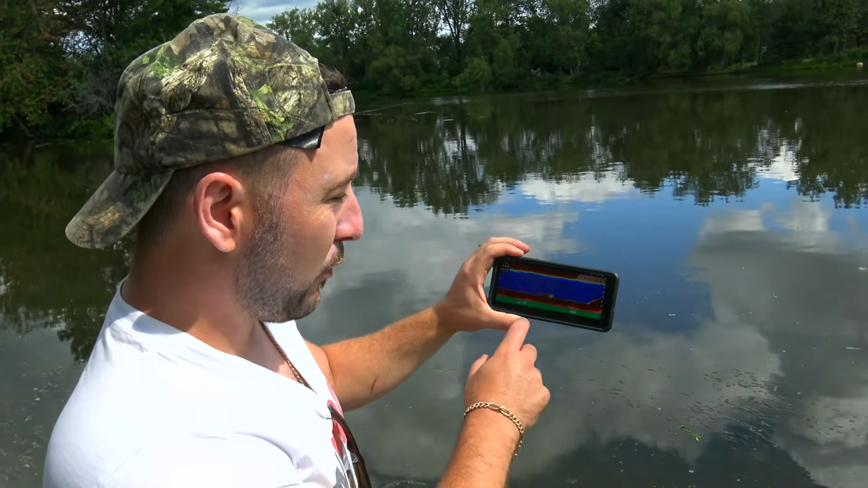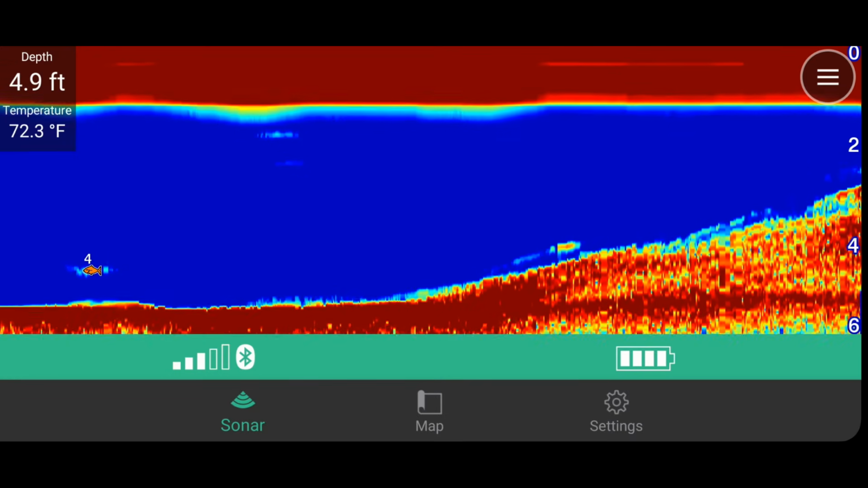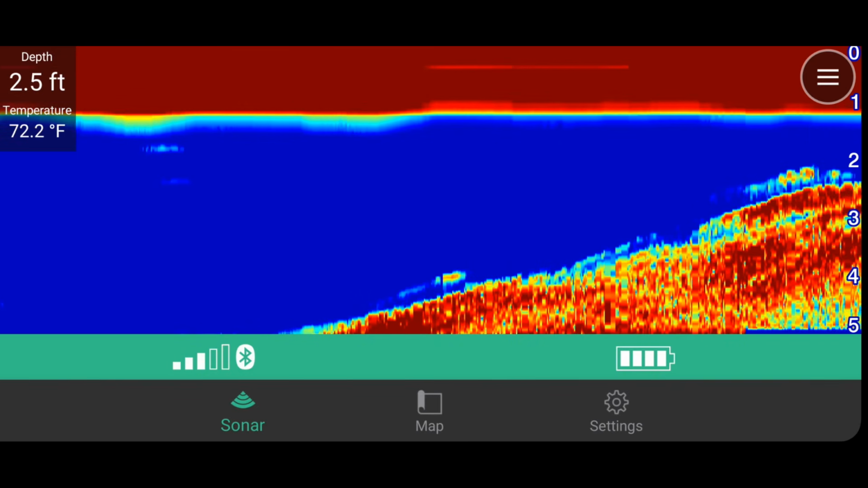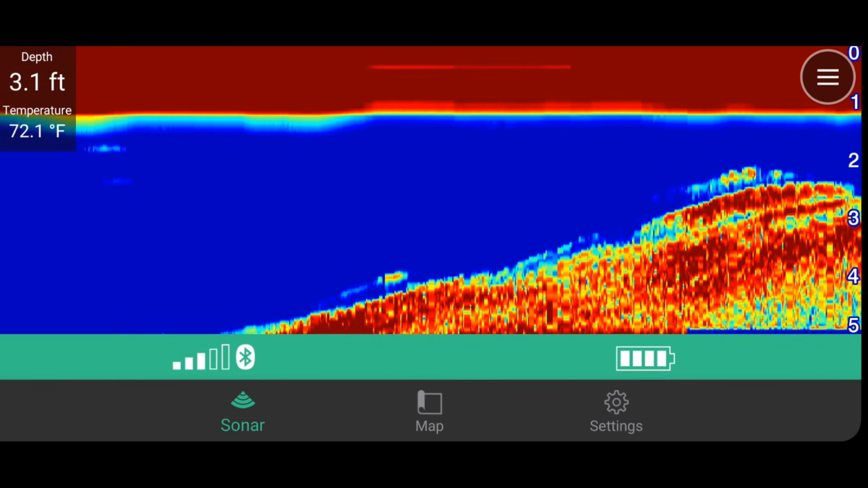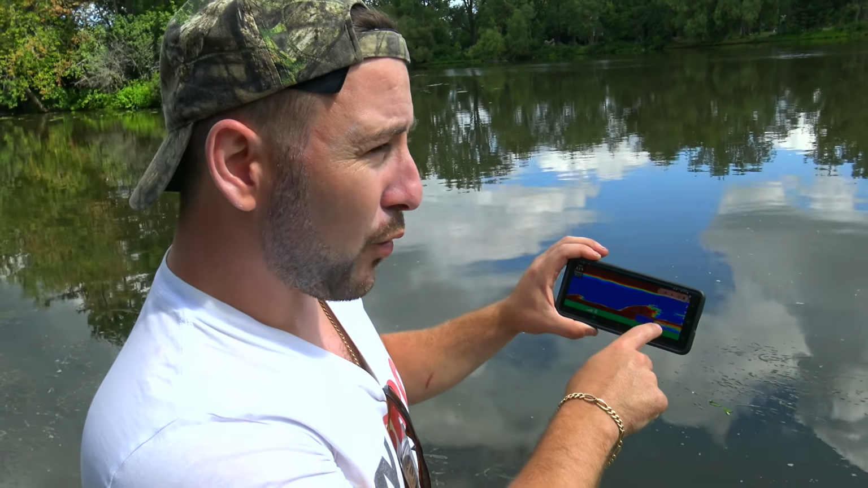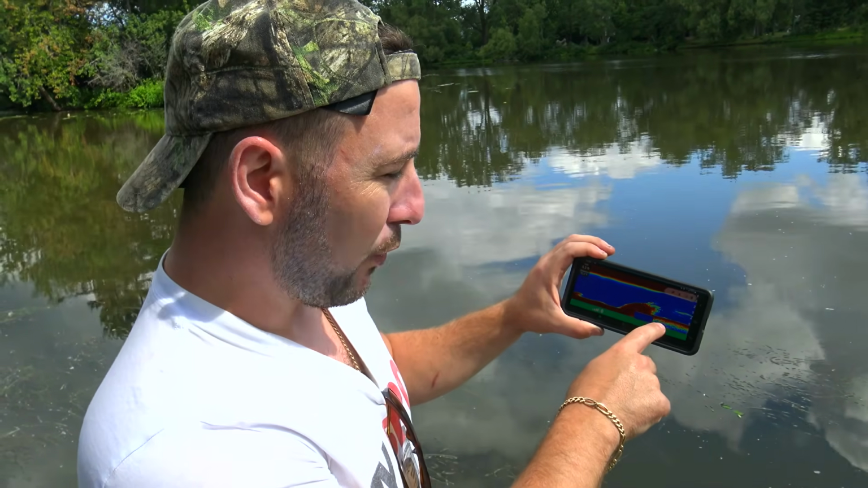Look at this, guys. So here we're coming on a big structure. Oh, now it got a bit higher, but we had some big structure. This is a good spot that you would want to be casting, behind that weed bed and right after. Now we're going into another weed bed and it's getting pulled into shore.